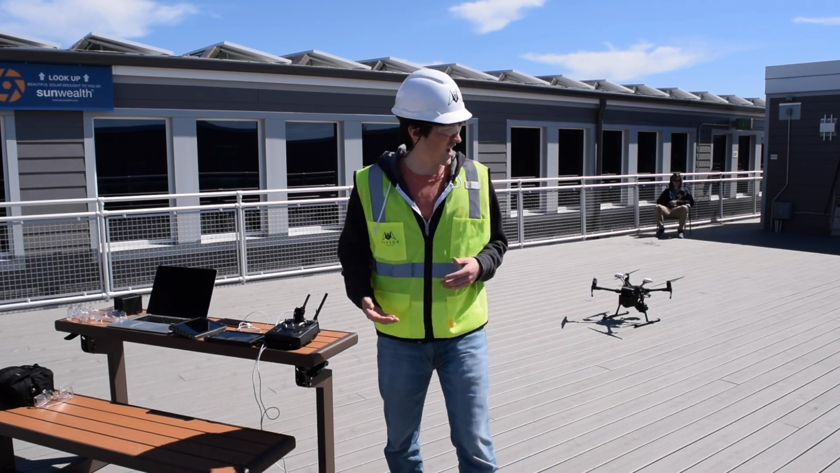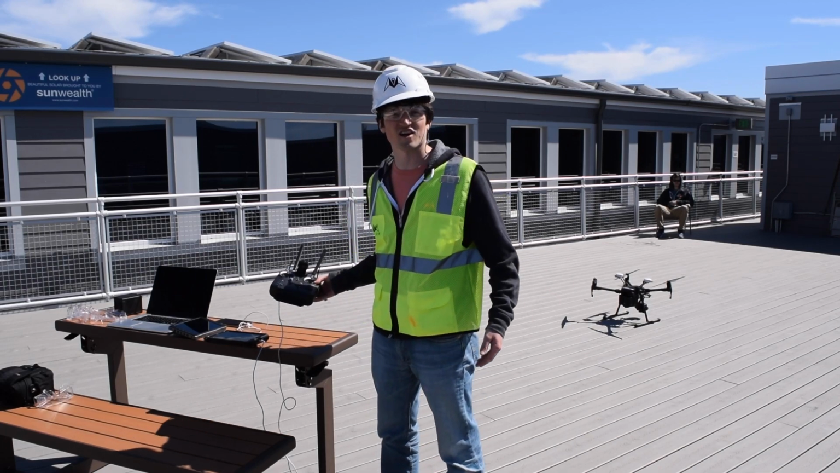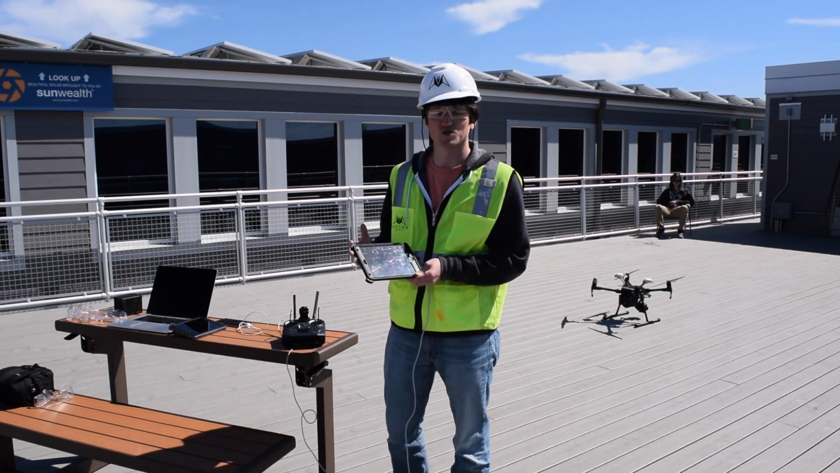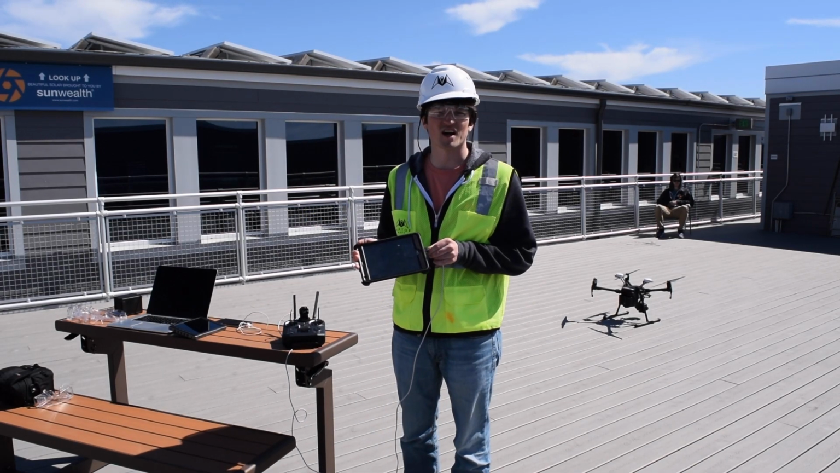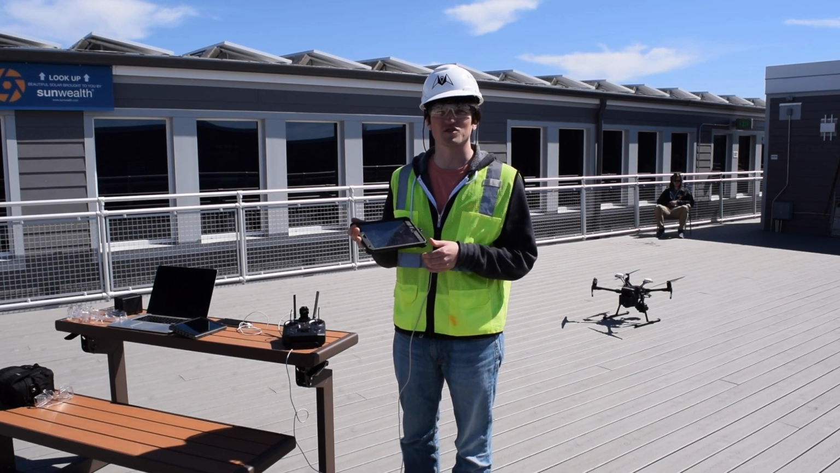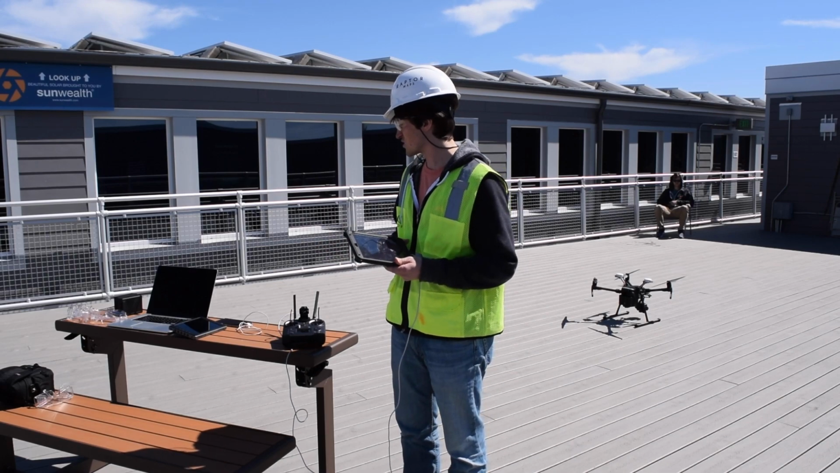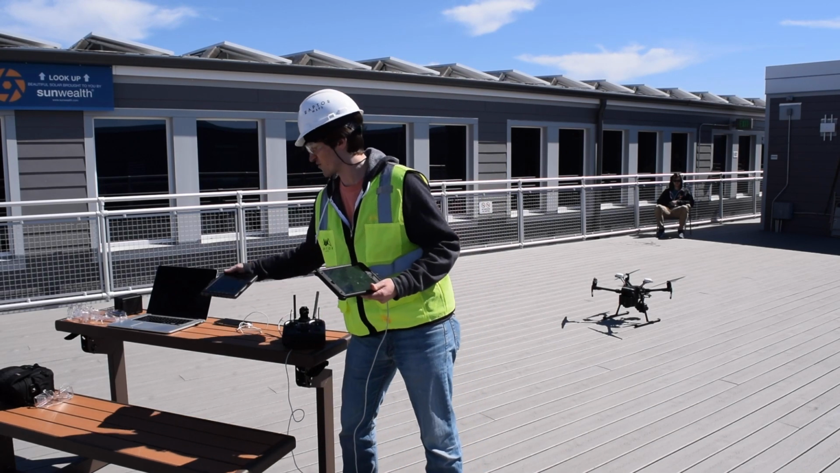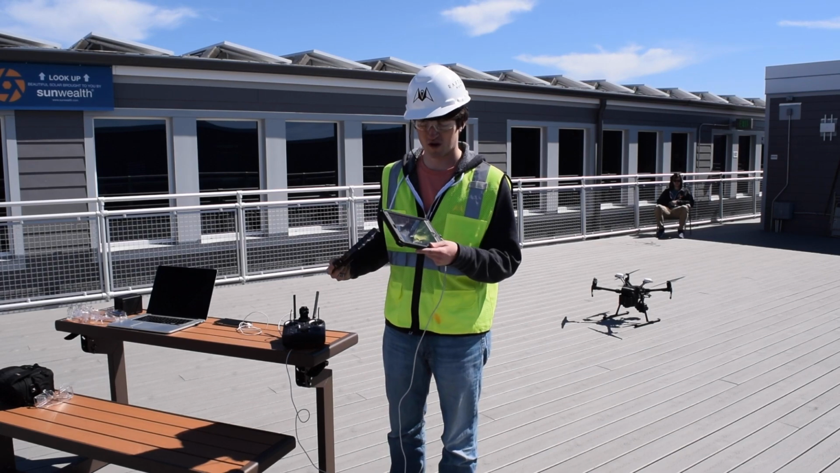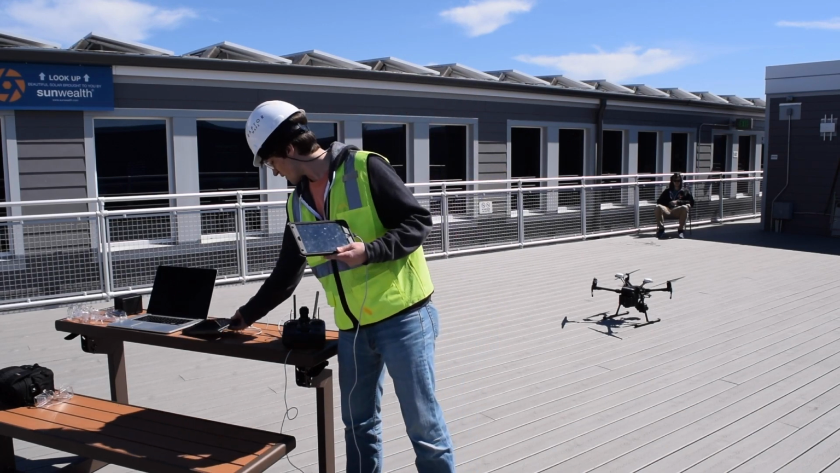So today I have the DJI M210. I have our Cendence controller here, and I'm actually using the iPad. We typically recommend DJI's Ground Station Pro, and that has some of the best automatic flight settings for flying your drone over a solar farm. Again, we do have our display from DJI, but it's Android. So we're going to use the iPad today with iOS that runs Ground Station Pro.